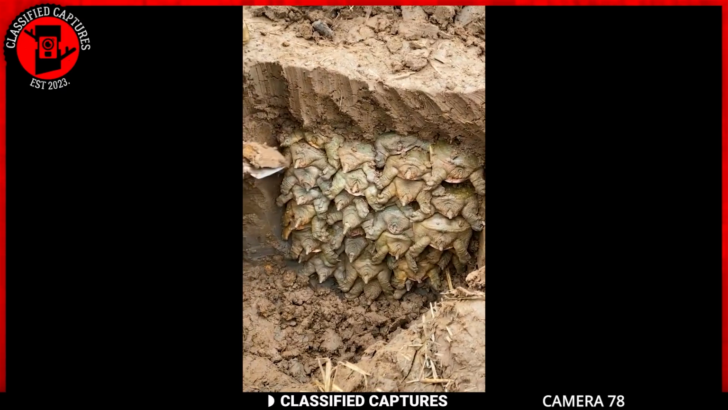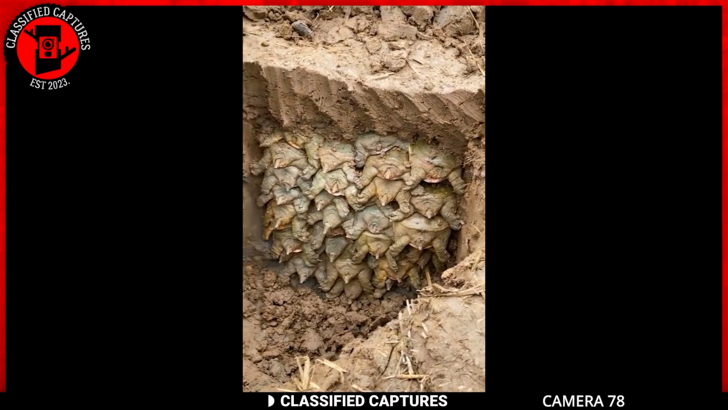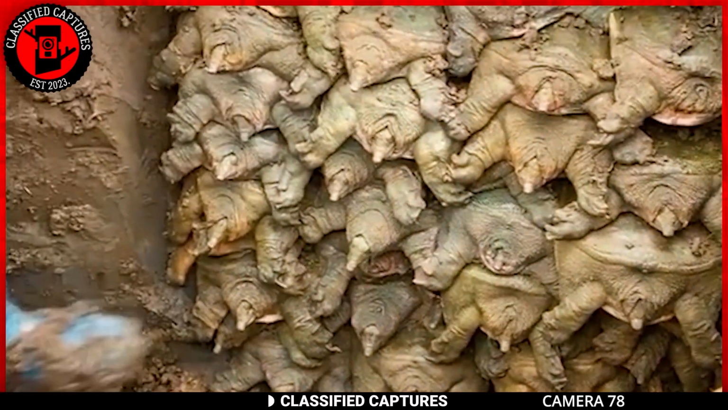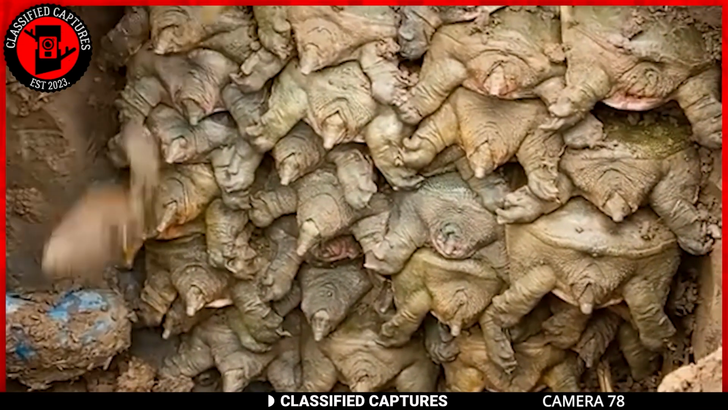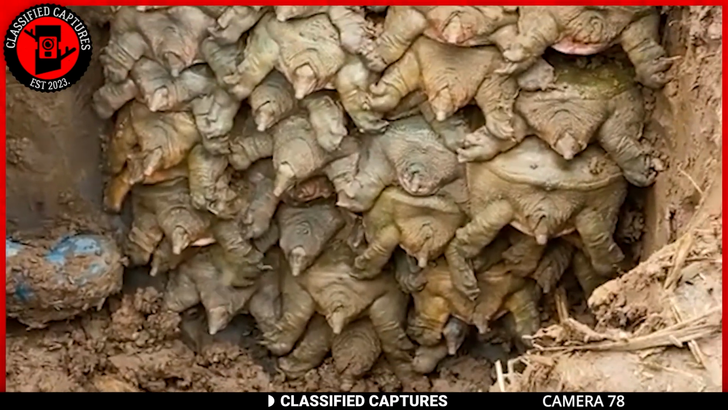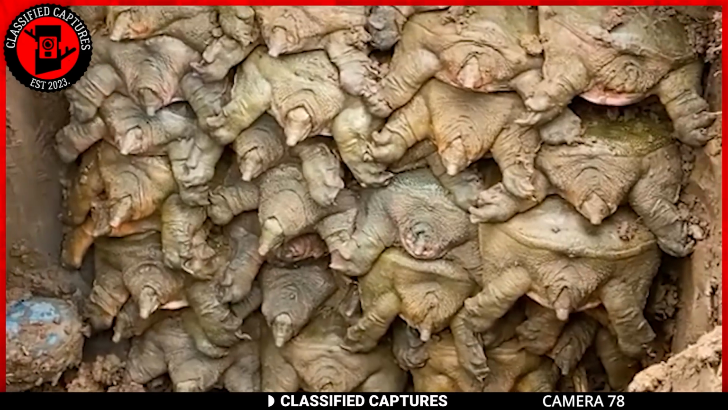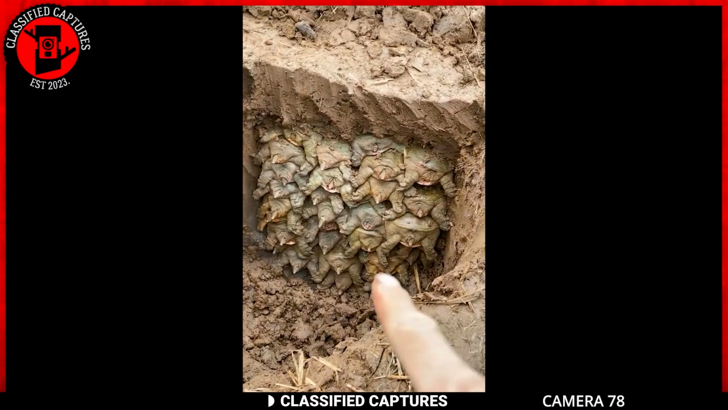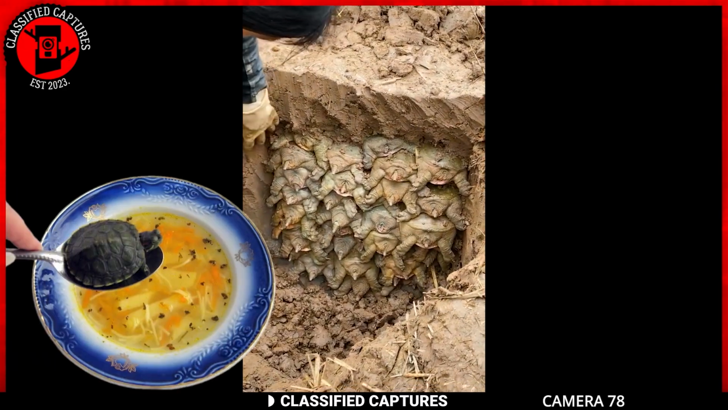Turns out some turtle species are known to hibernate. The narrative is these guys are trying to ensure their well-being during this slumberous state. According to them, it's like tucking them into a cozy bed in the earth, providing a safe and insulated space for their hibernation. Well, personally, I don't buy it. It looks like someone's gathering resources for dinner.